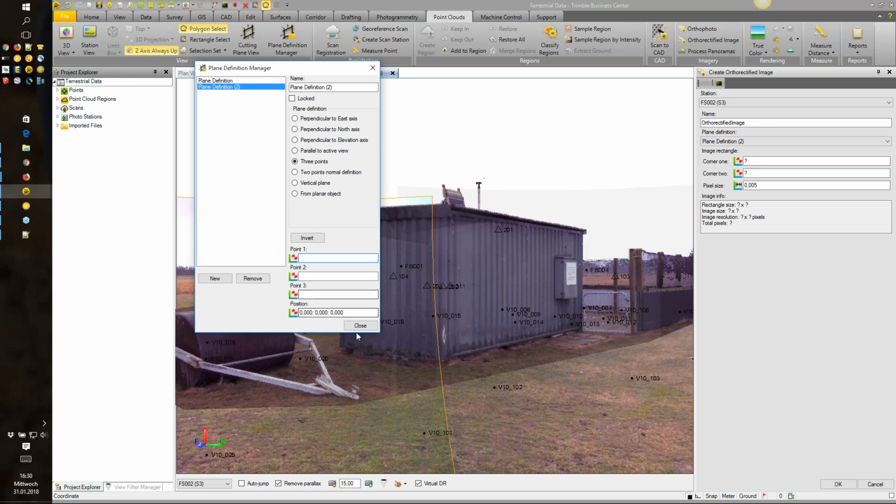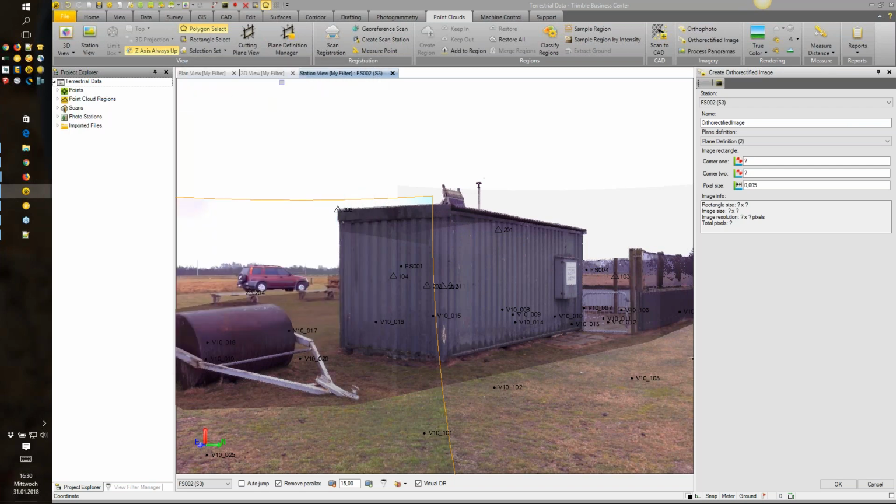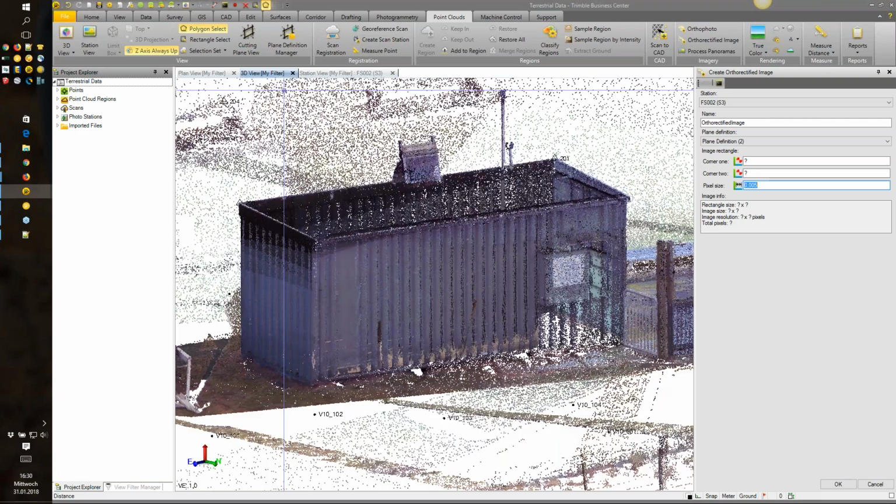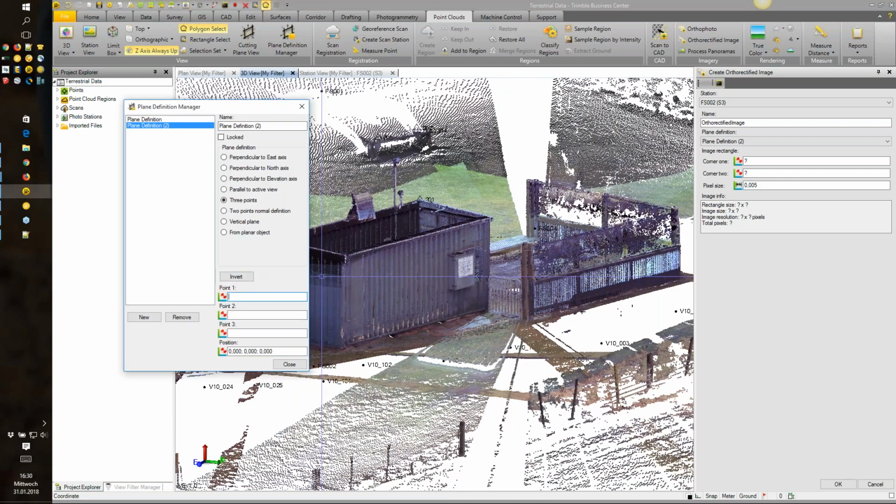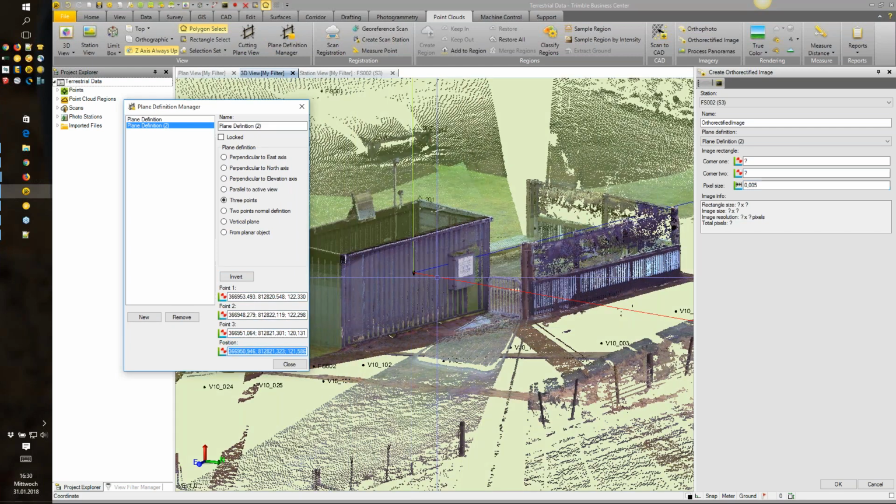You maybe try picking from a 3D view or plan view, Stephen? Yeah, I will try this one. Yeah, thanks for the hint. So now I'm in this 3D view, so I'm trying to pick from here. Yeah, that works. Okay, so we have defined the plane definition now, and I'm closing this one.